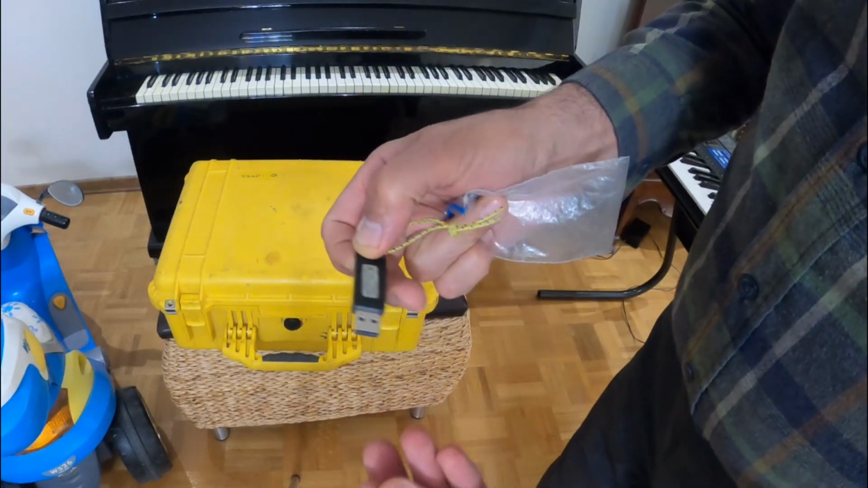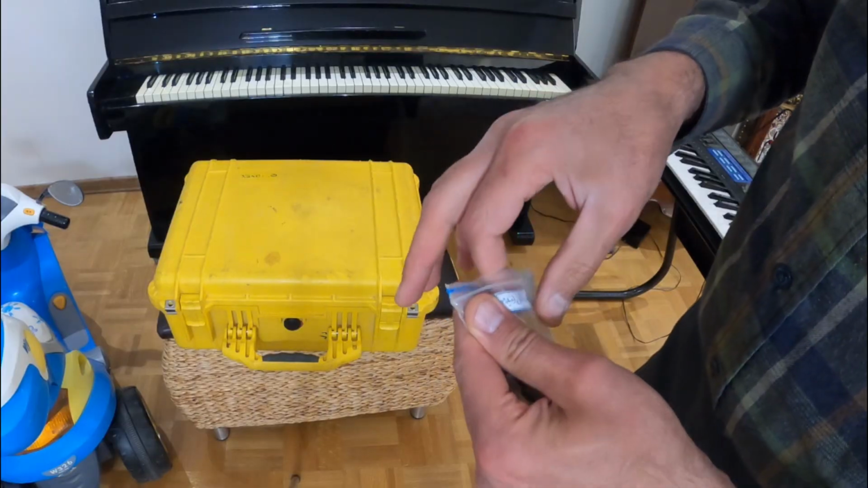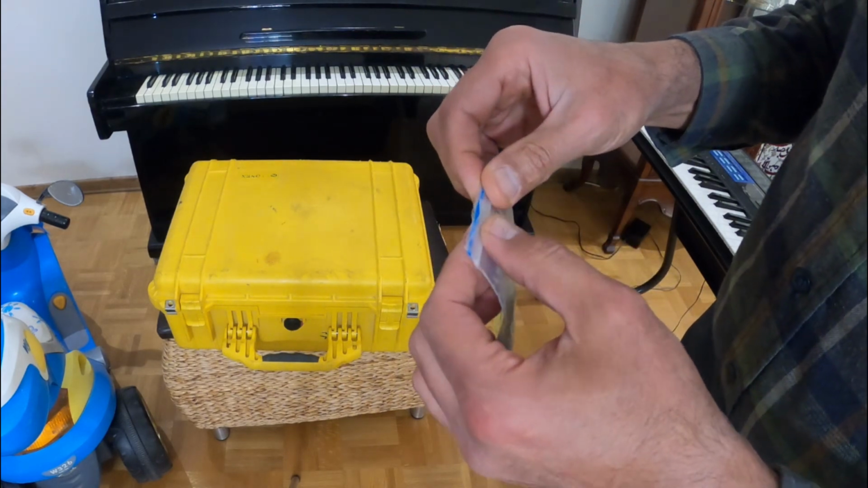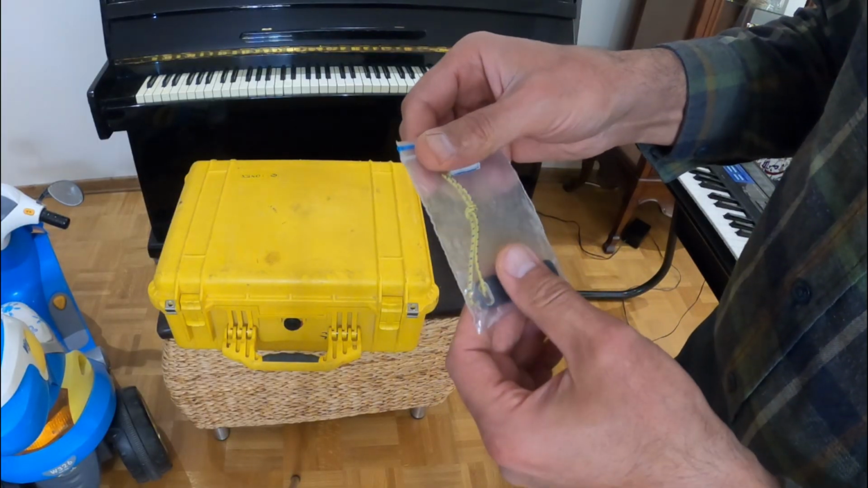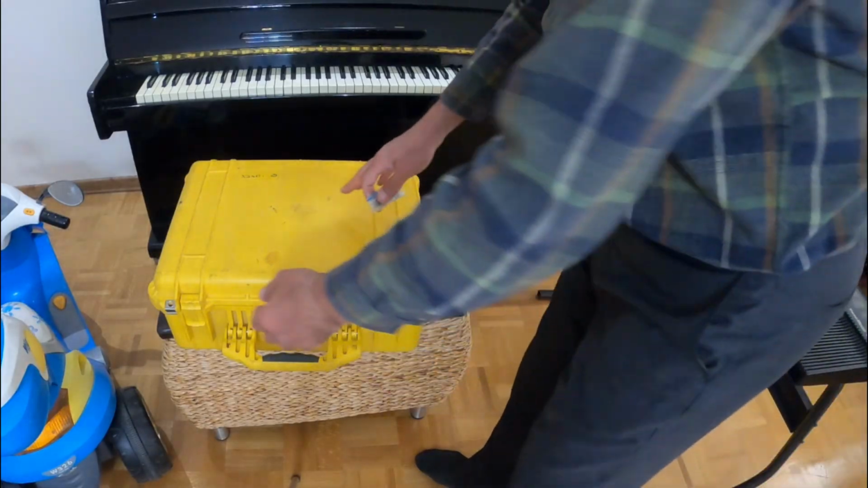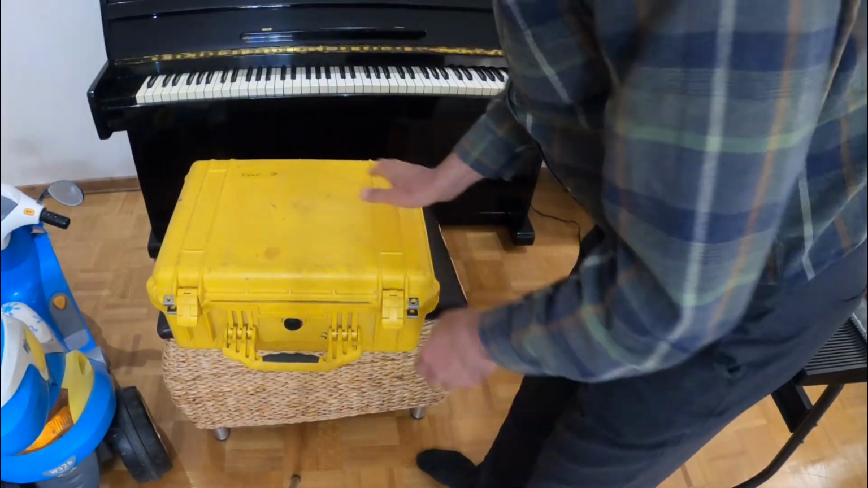If you lose it, you can't use this anymore, because the application called Reconstructor works with this dongle, and you cannot convert your RAW files from X3A to X3S. With this one, you can use Reconstructor to convert your files. Okay, let me put it back there. This is for the dongle, and done, finished.